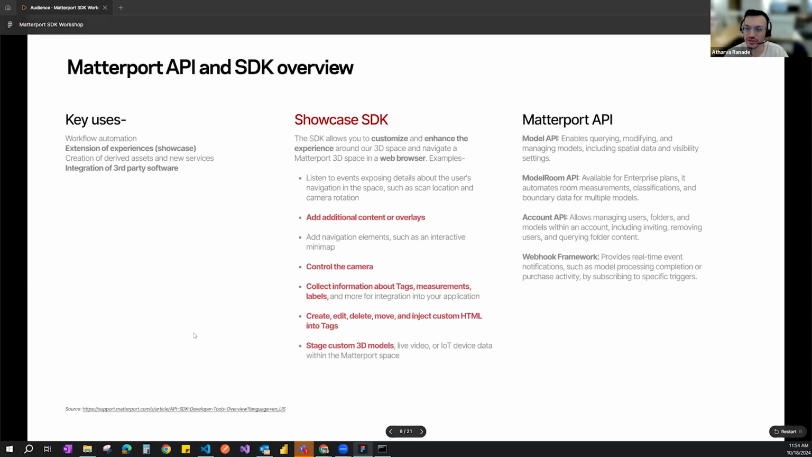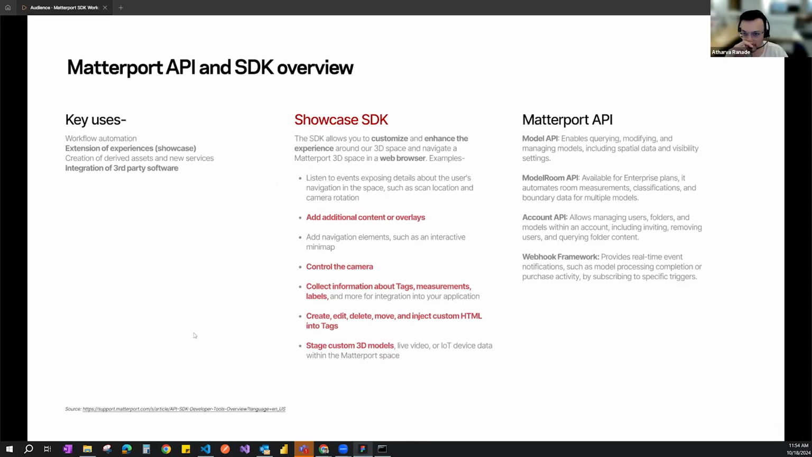So, just quickly going over the Matterport API and SDK overview. Key uses, and then the Showcase, we will be using the Showcase SDK. Anything in bold is what we are doing in this workshop. So we will be extending the experiences that I showed previously. We will be integrating third party, which is Three.js, extended as a part of it.